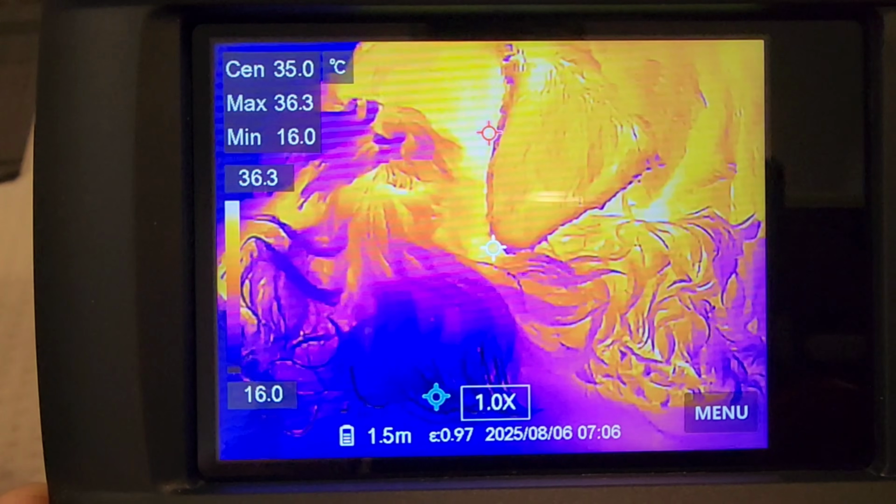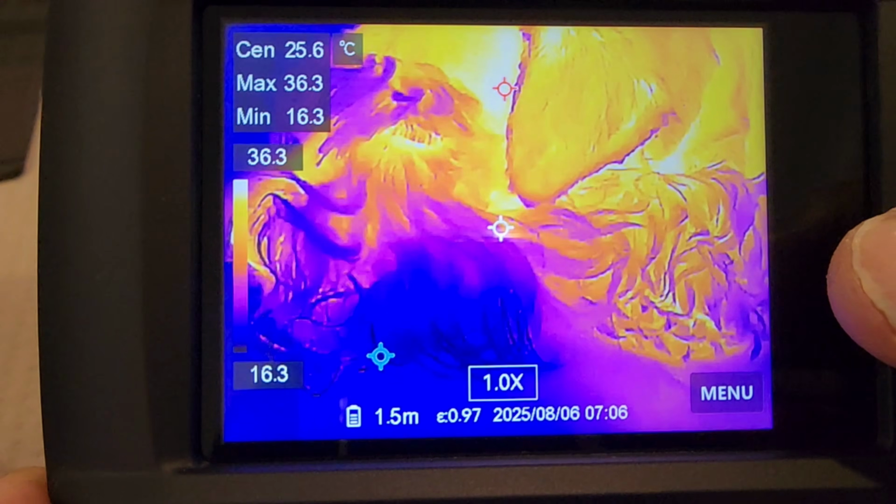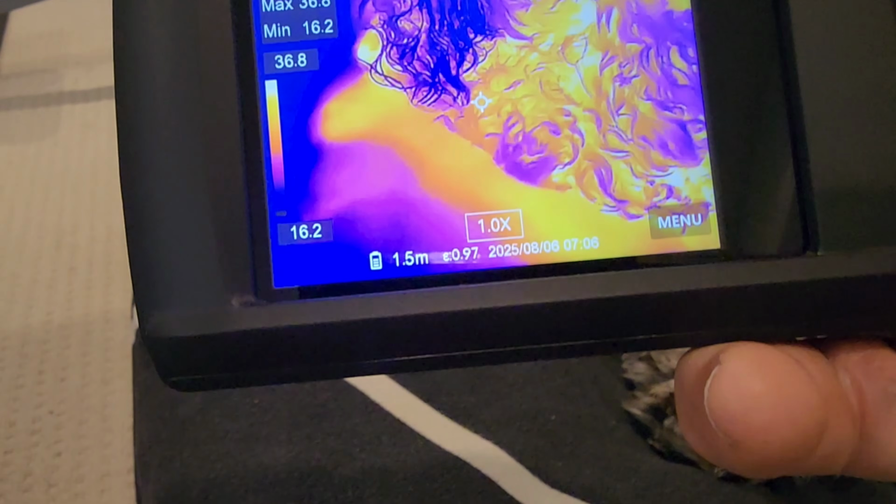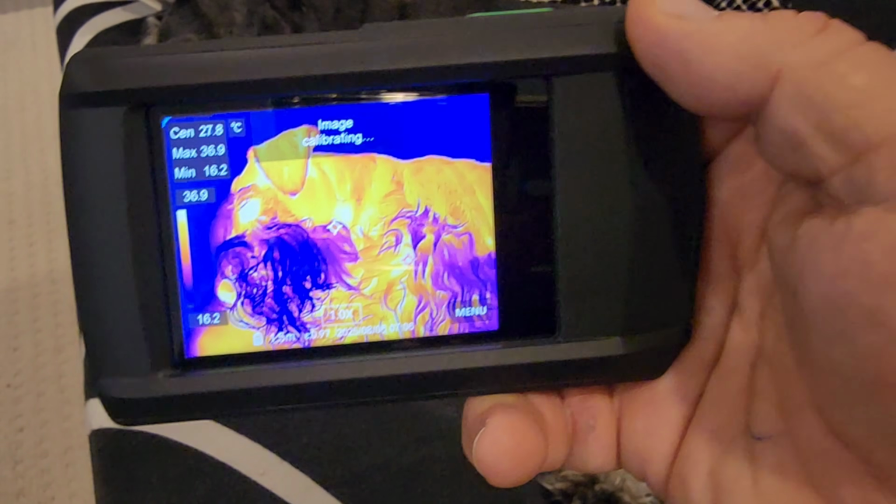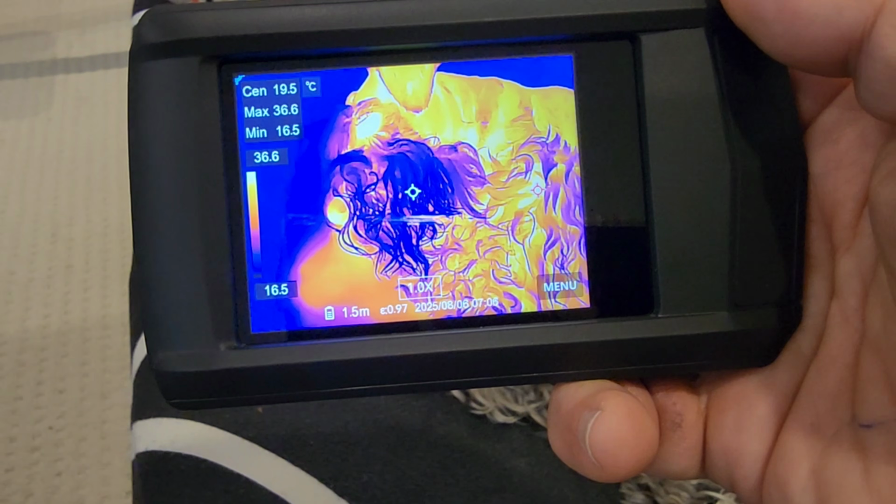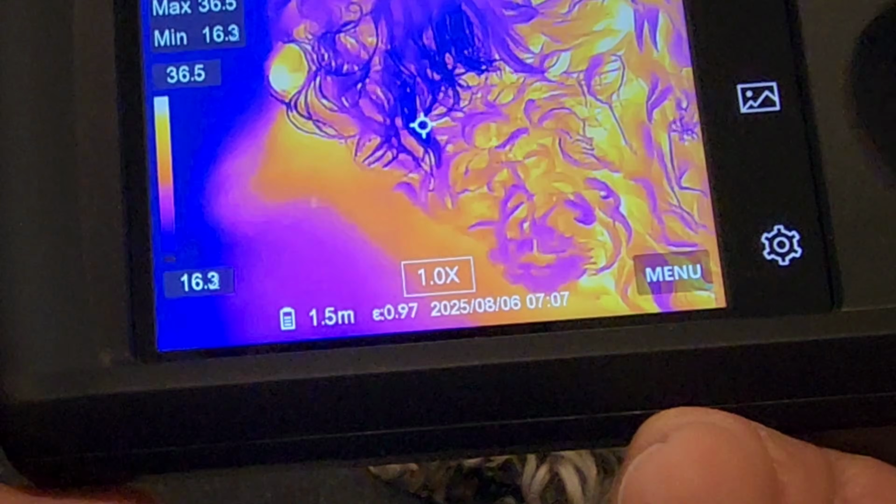Maximum, minimum, we have those different temperature sensors showing us the display points, the hot, the cold. Of course, when it comes to thermal cameras, that white is the heat. The darker the image, the less heat. And Hugo's just taking a bit of a snooze here. He's very chillaxed when it comes to being on YouTube. He has no stage fright whatsoever.